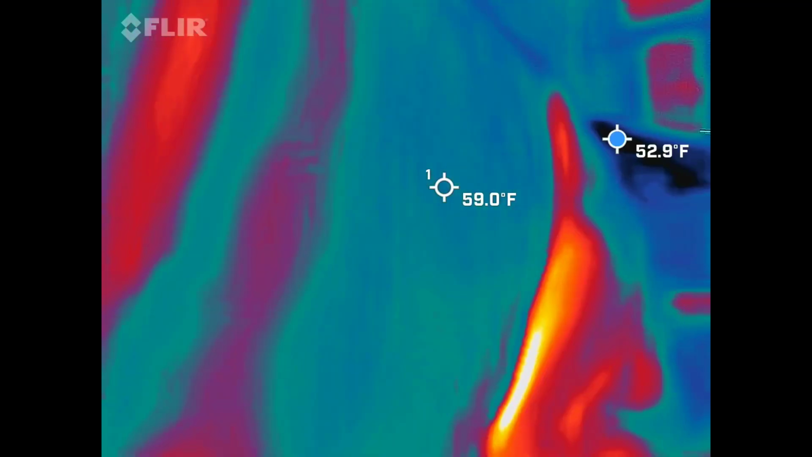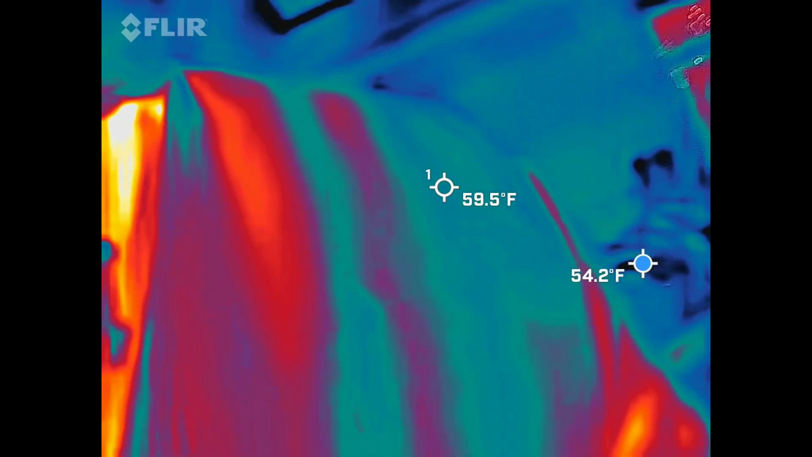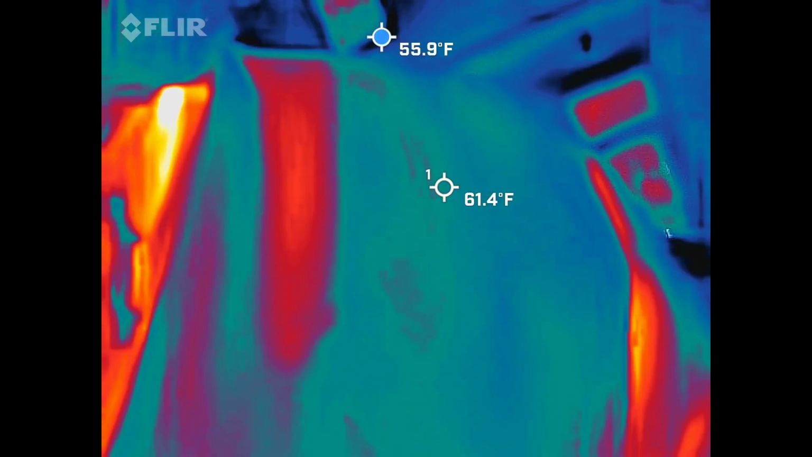So we're looking for blue and black. The blue and black are the coldest spots in the frame. I'm looking for them to either take shape or to start moving on their own. When I say take shape, I want a head, shoulders, moving arms and legs. That's what we've caught with this guy in the past. Hopefully we'll capture it again.